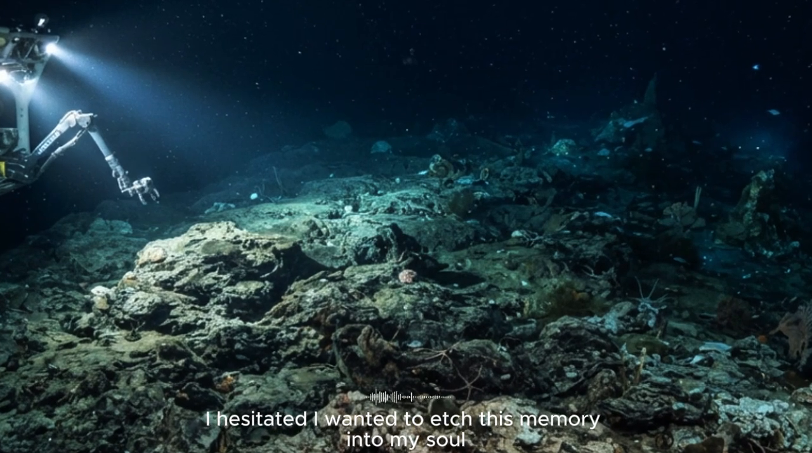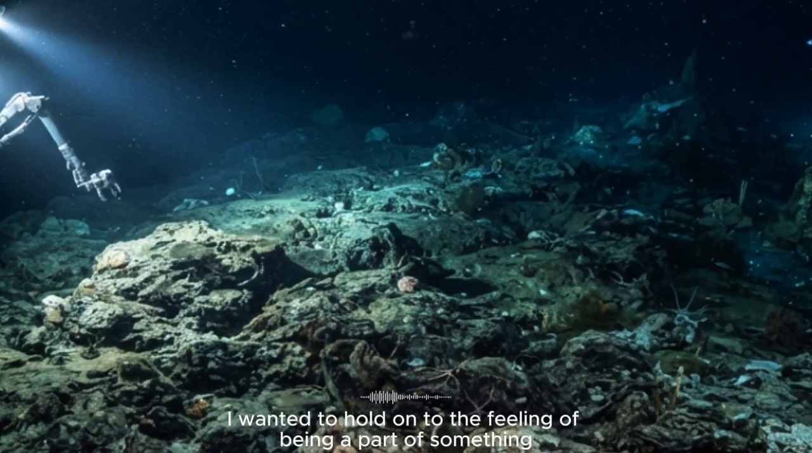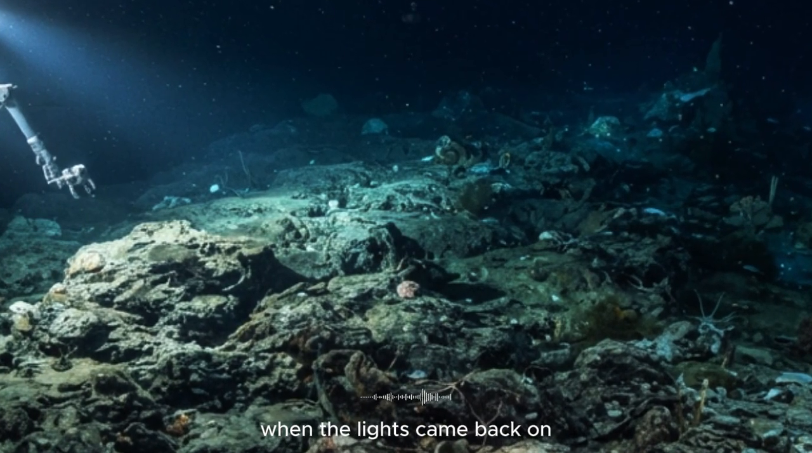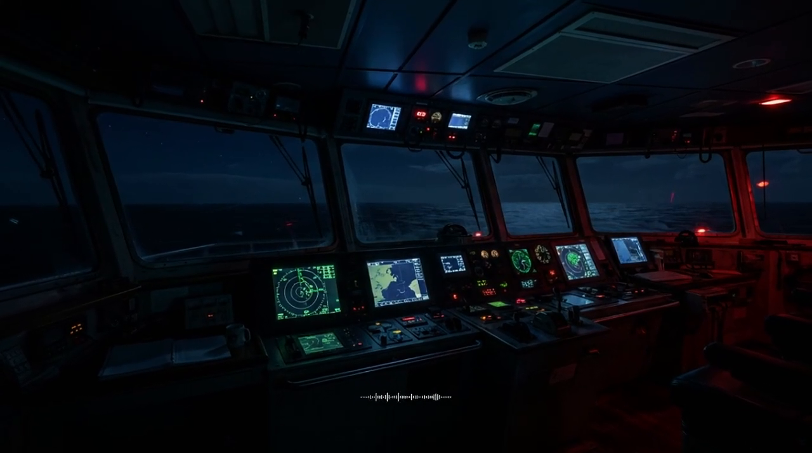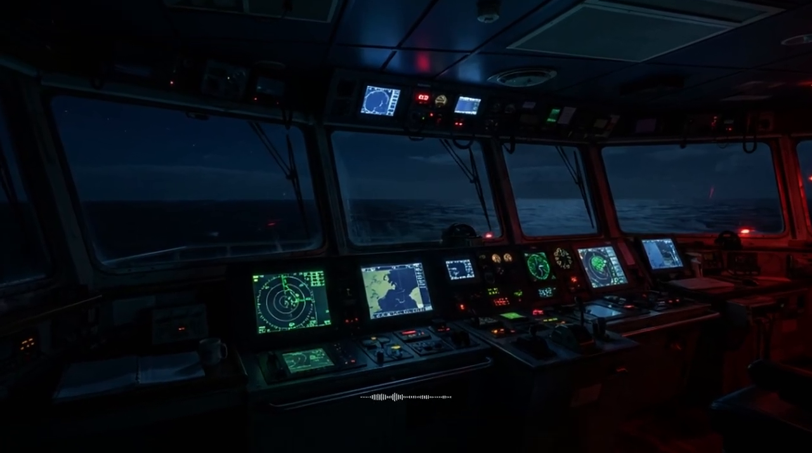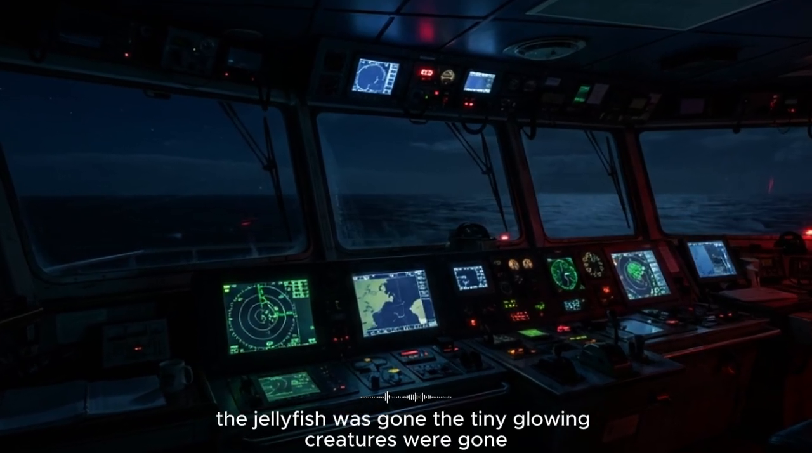I wanted to etch this memory into my soul, to burn the image of that living constellation into my mind. I wanted to hold on to the feeling of being a part of something so vast and so beautiful. When the lights came back on, the world vanished. The ethereal blue fire, the pulsing green stars, the silent drifting constellations, all of it was swallowed by the harsh, artificial glare of our halogen lamps. The water turned from a canvas of light to a murky brown soup of floating debris. The jellyfish was gone. The tiny glowing creatures were gone.